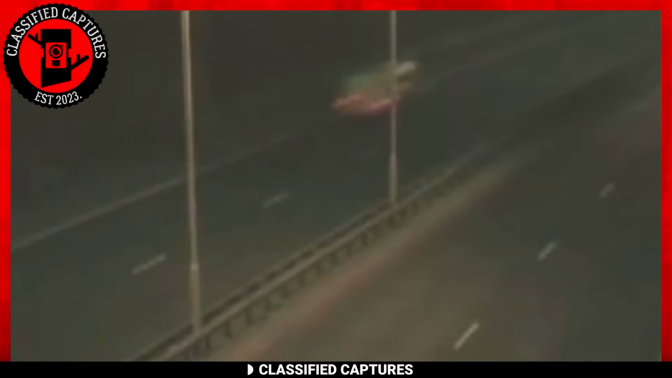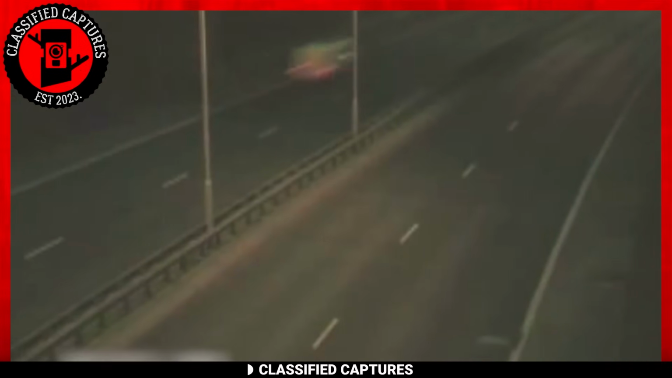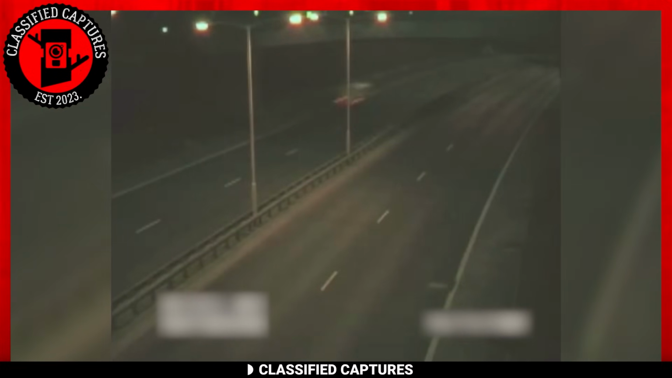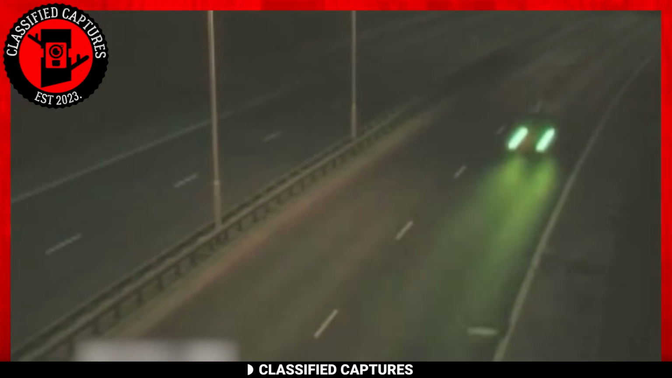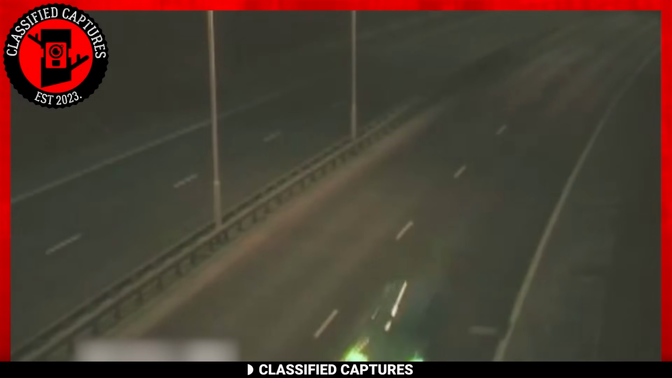The next footage was captured by a highway surveillance camera in the UK back in 2007. Take a look. The footage starts off looking painfully ordinary and blurry, but suddenly a mysterious creature emerges from one side of the road and swiftly dashes across to the other.